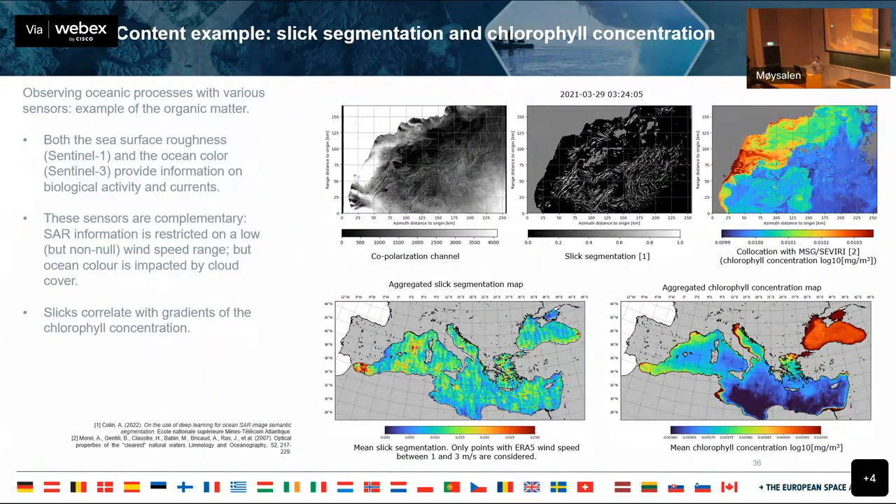This first one, the backscatter image on the top left, is the co-polarization channel. The next one over, the top middle panel, shows the slick detection. These are using a machine learning algorithm to detect the different slicks.